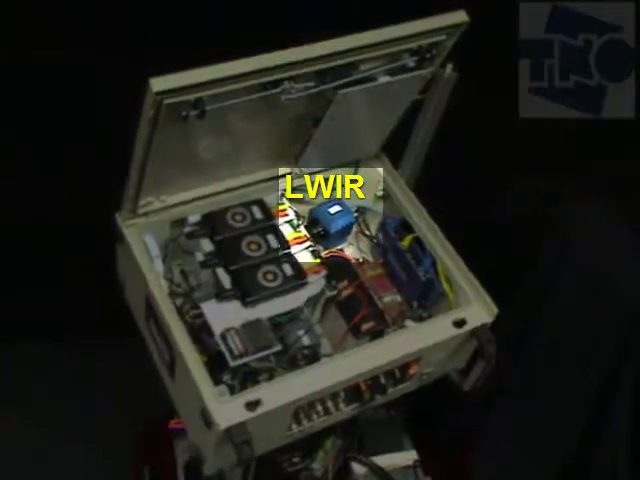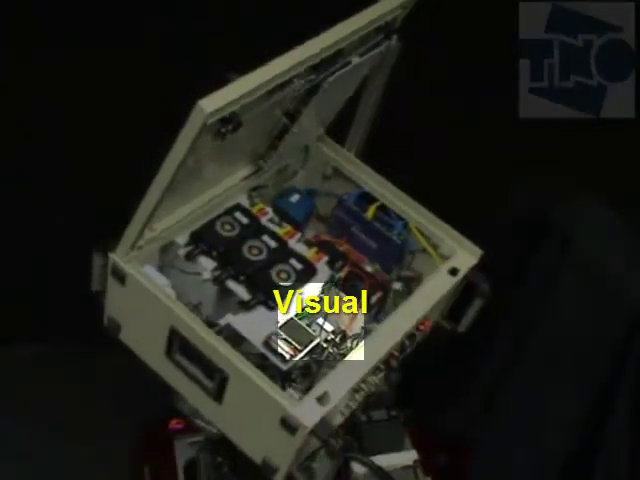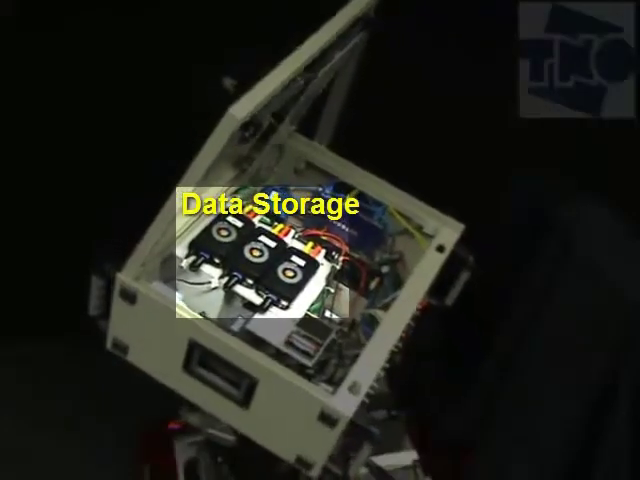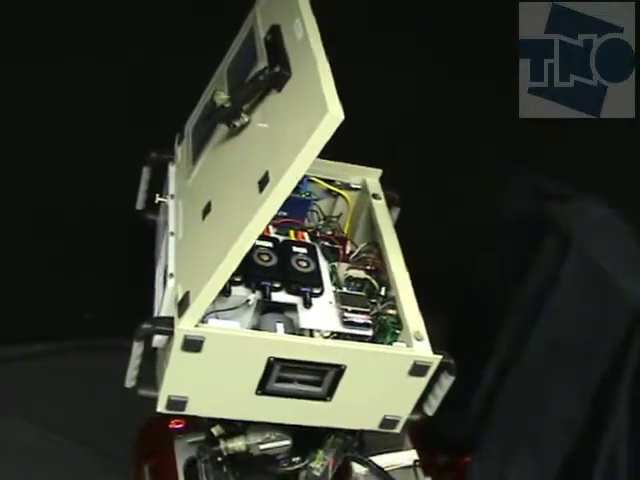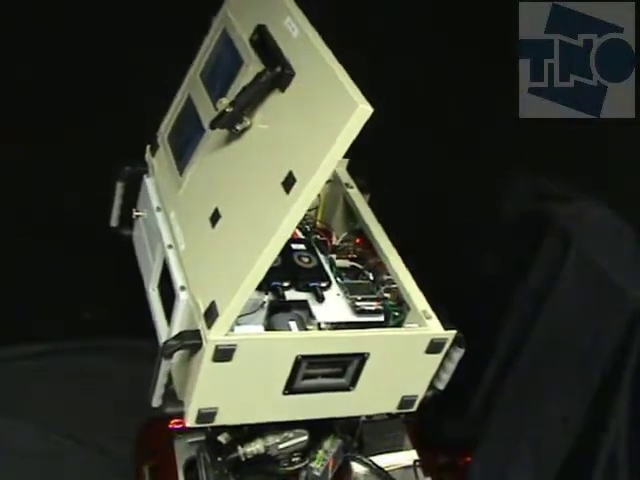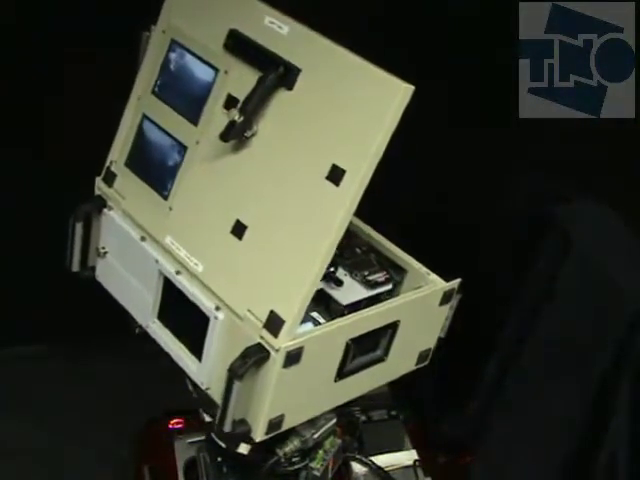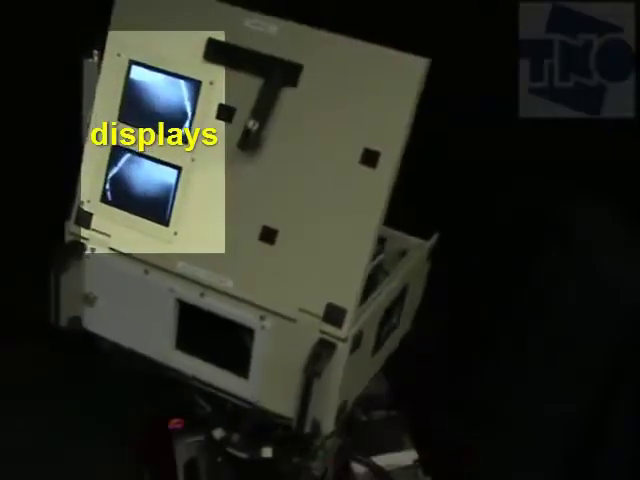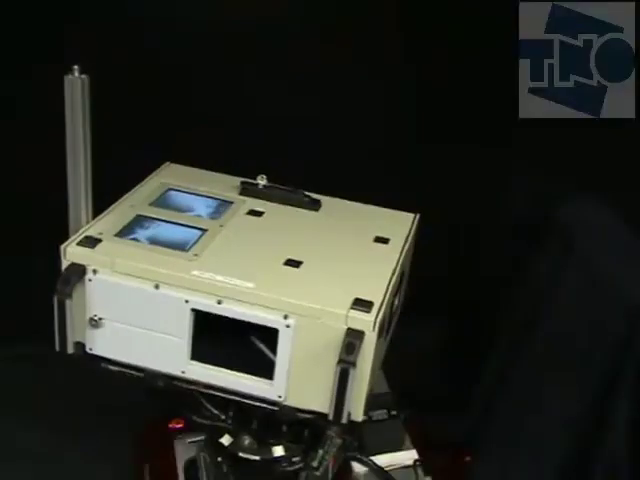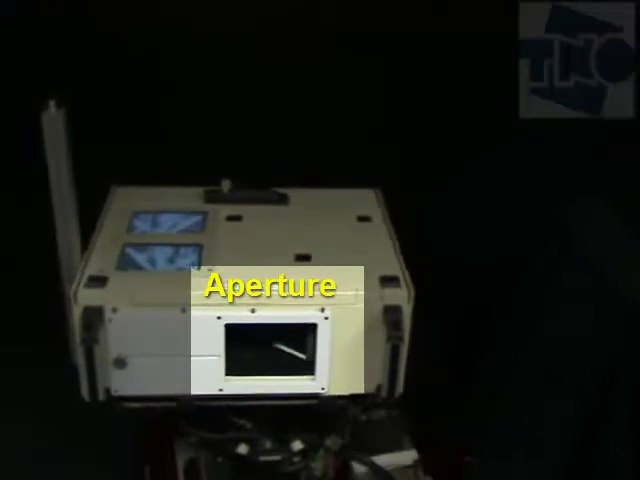It contains a long-wave infrared microbolometer sensitive to the thermal part of the spectrum, an intensified visual camera, onboard data storage units, and an intensified near-infrared camera. It also has two onboard displays for real-time monitoring the sensor signals of the individual bands. All three cameras are optically aligned, looking along the same optical axis through a single aperture.